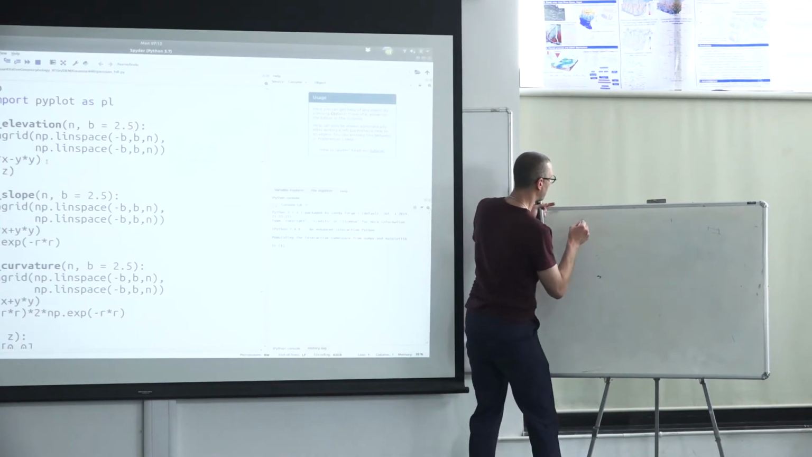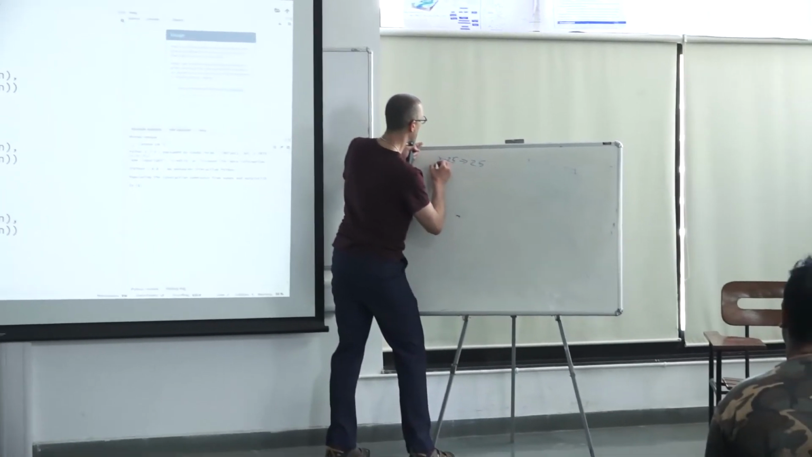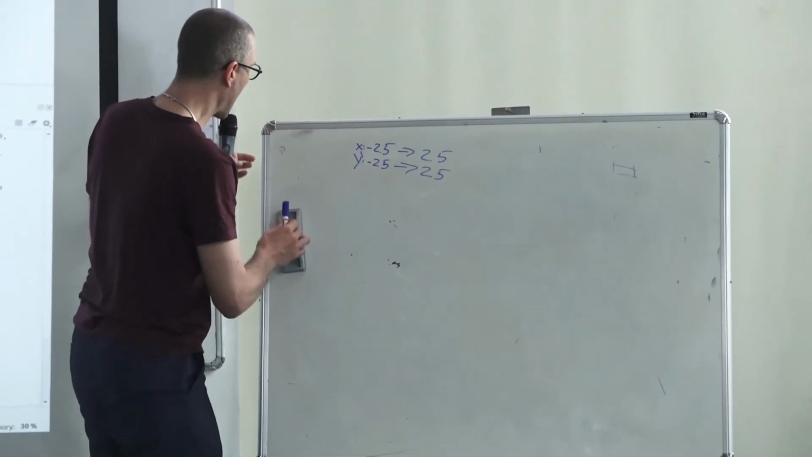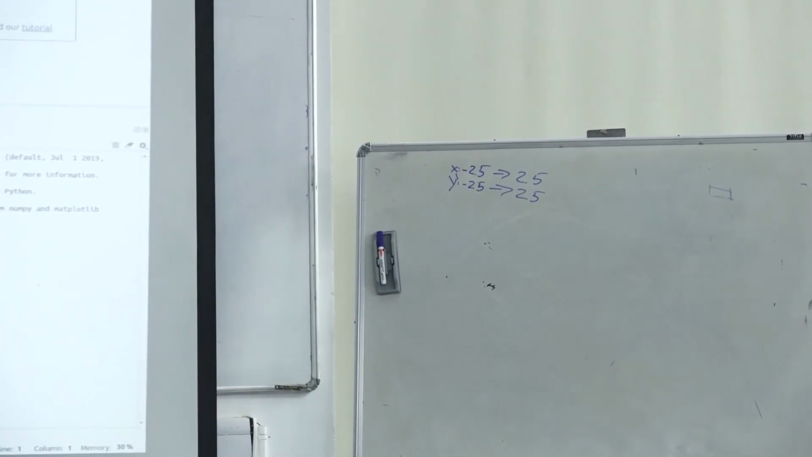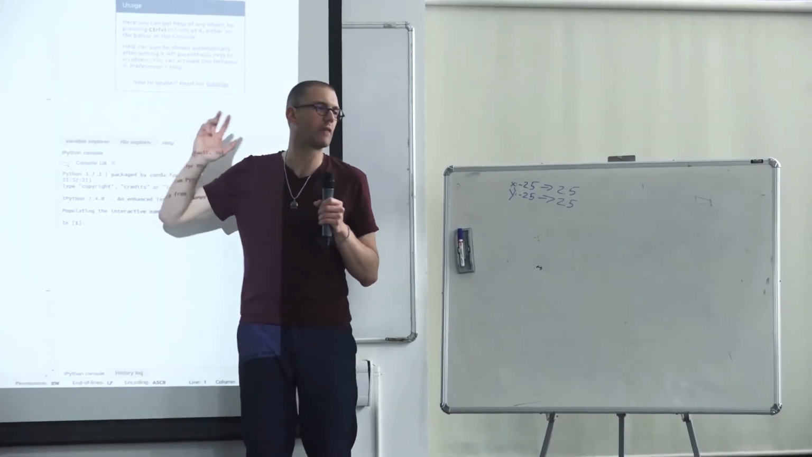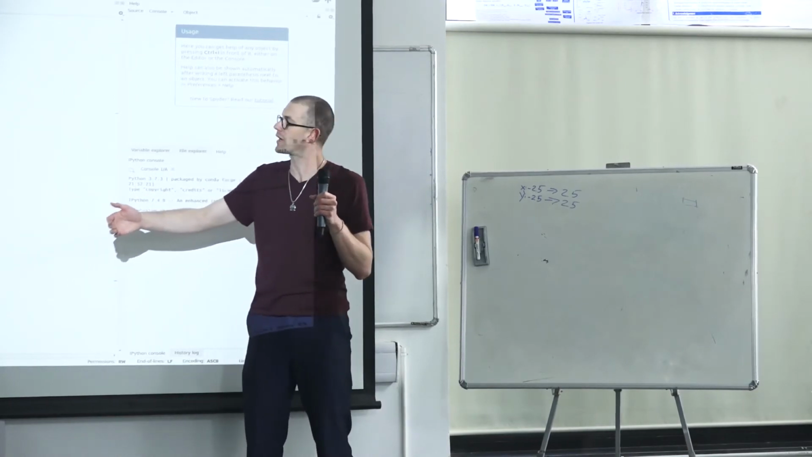So the way I'm defining it is I'm doing a grid in the x direction from minus 2.5 to plus 2.5, and in the y direction the same, minus 2.5 to plus 2.5, and I'm doing it in numbers of steps of n. So if I say n is 100, I take 100 steps between minus 2.5 and 2.5. If I say 1,000, I take 1,000 steps. So that's essentially how I define my spatial resolution, okay?